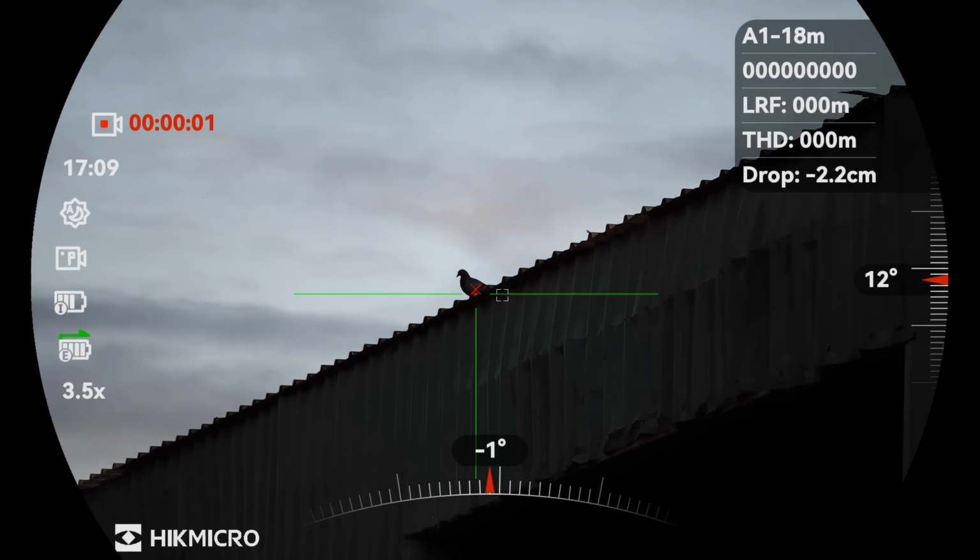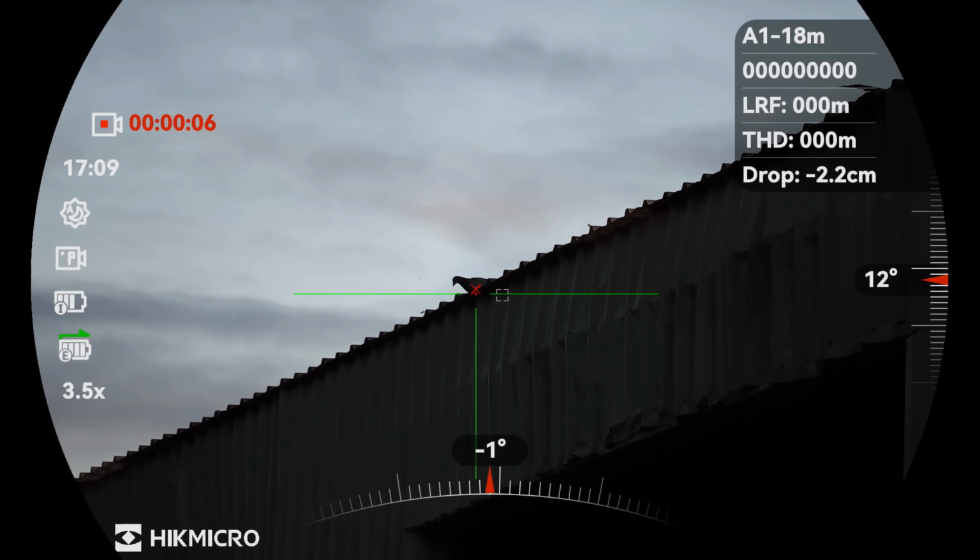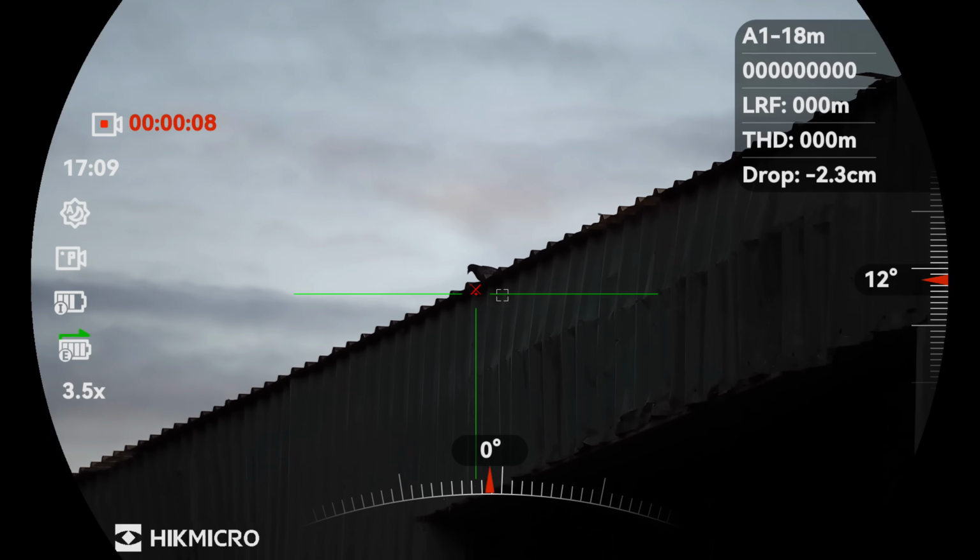Well, we're on site now. First shot. Not an instant kill, but a solid enough hit not to require a second shot.